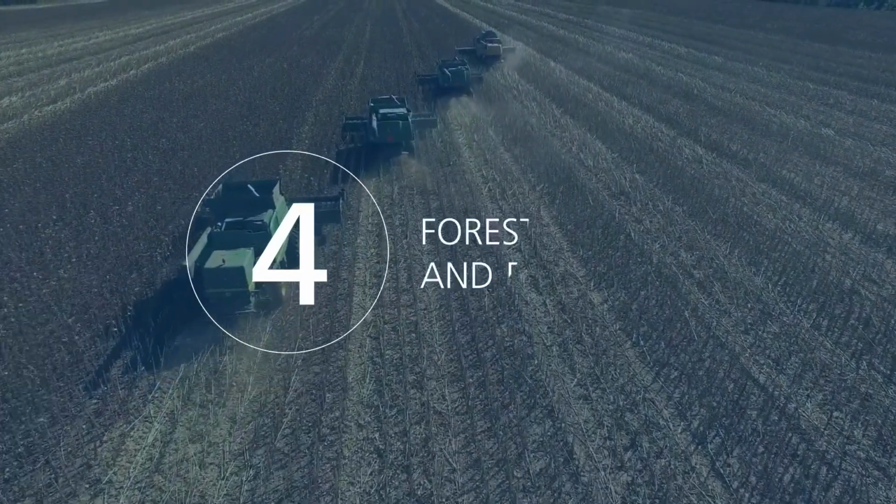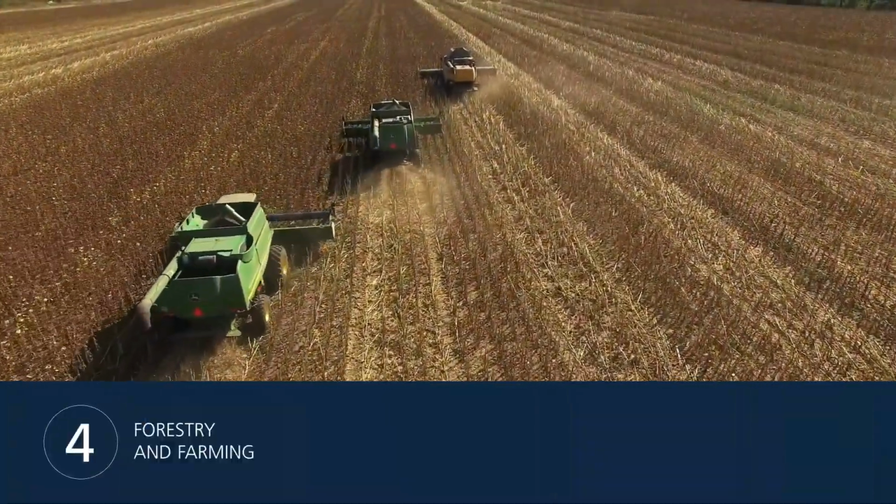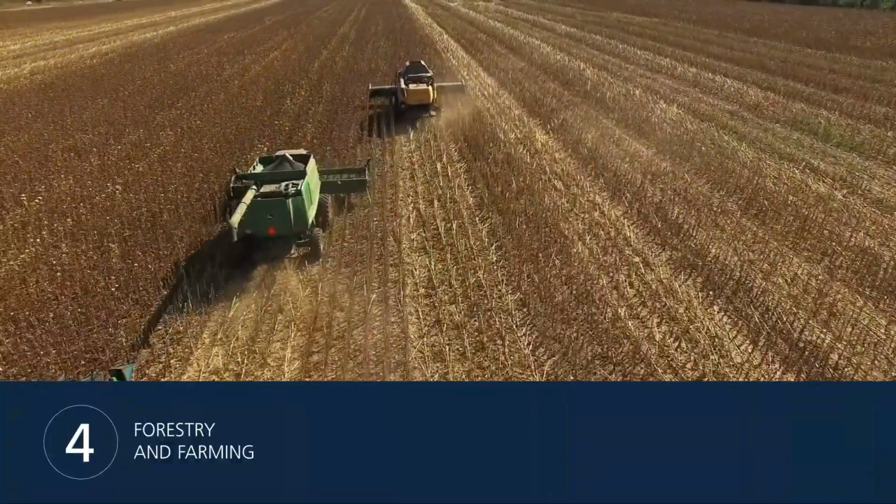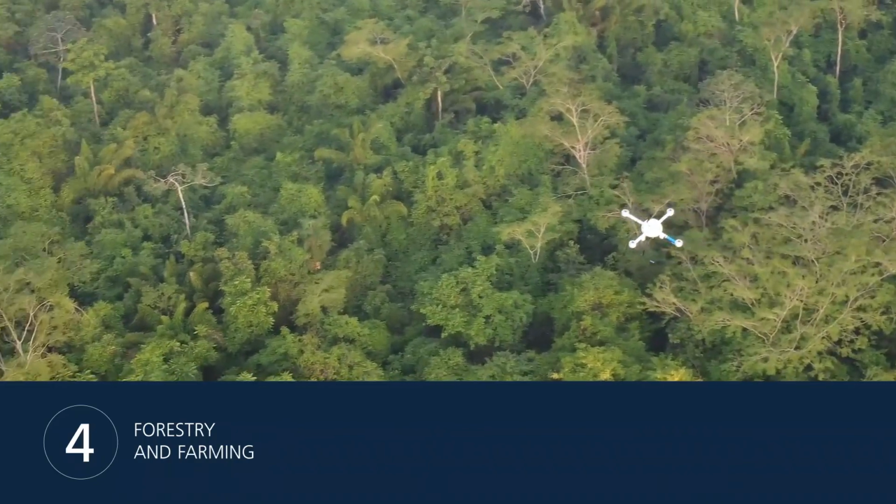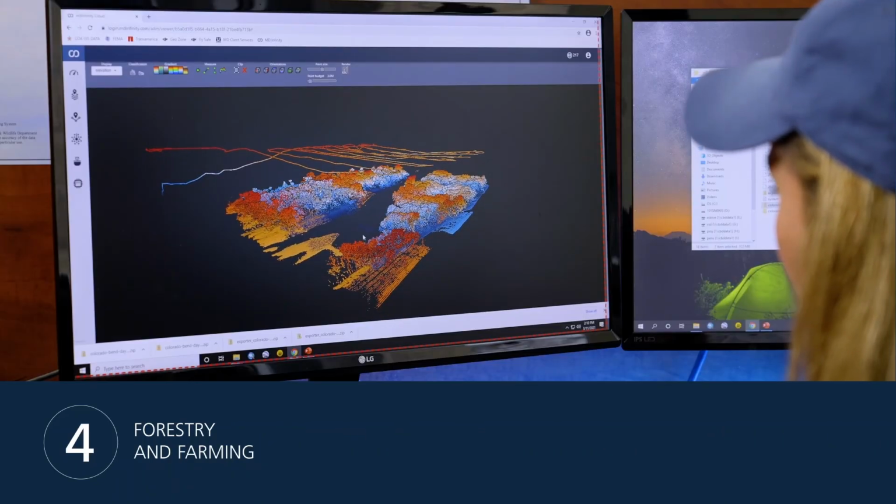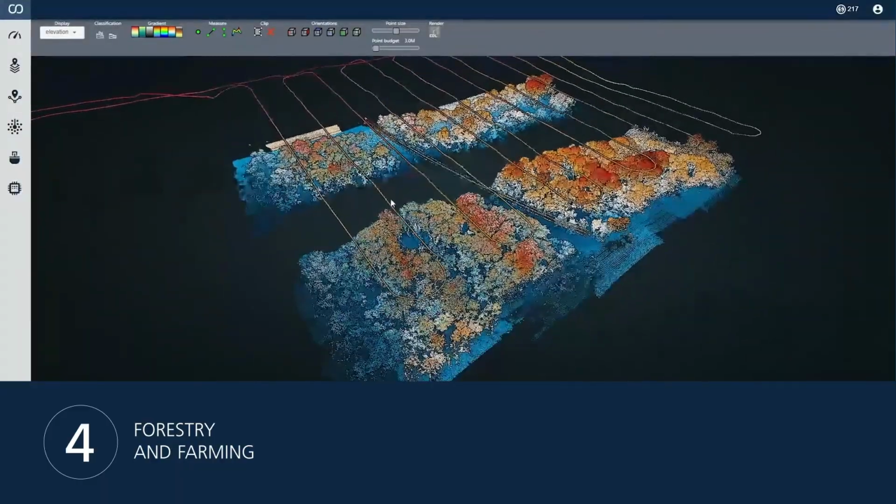Number 4. Forestry and farming. Drone LiDAR can be deployed to survey large farms to help determine how resources might be used to increase productivity. They can also be used over forest areas to create 3D models that show the impact of human activity. A key advantage of LiDAR is that it can penetrate tree cover.